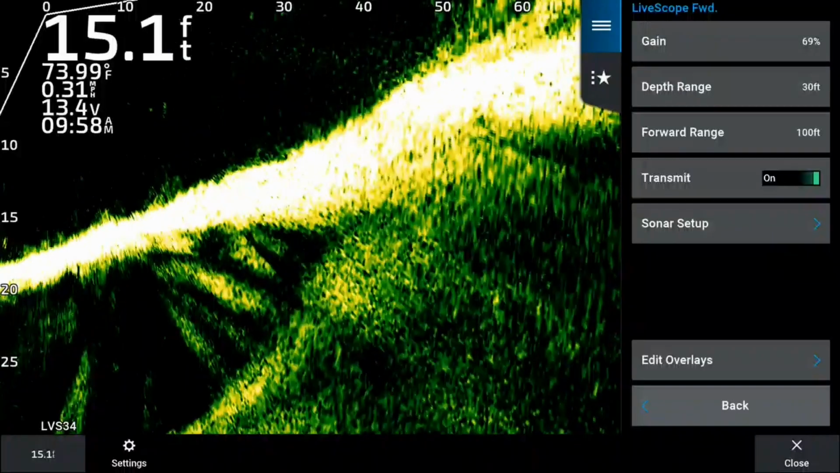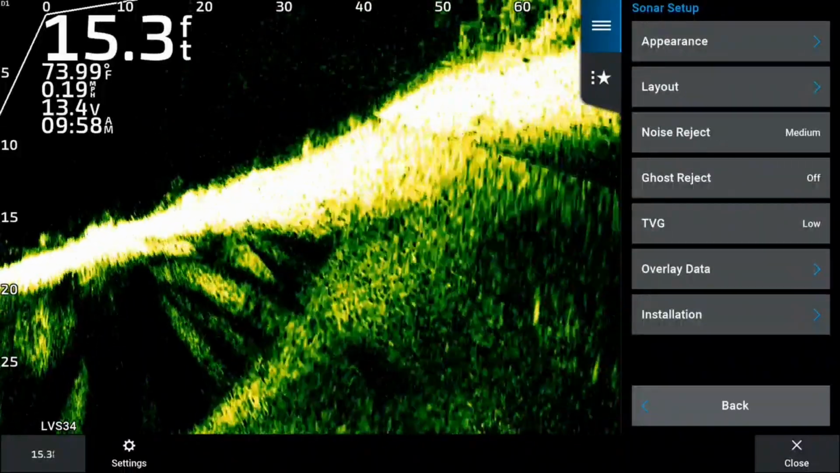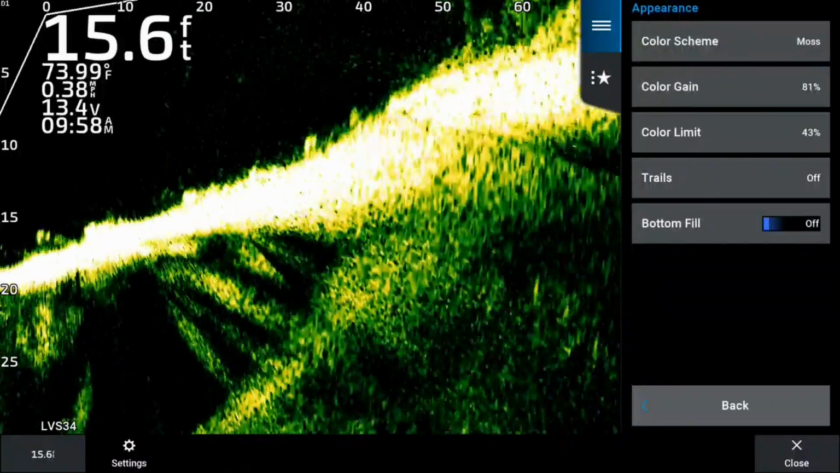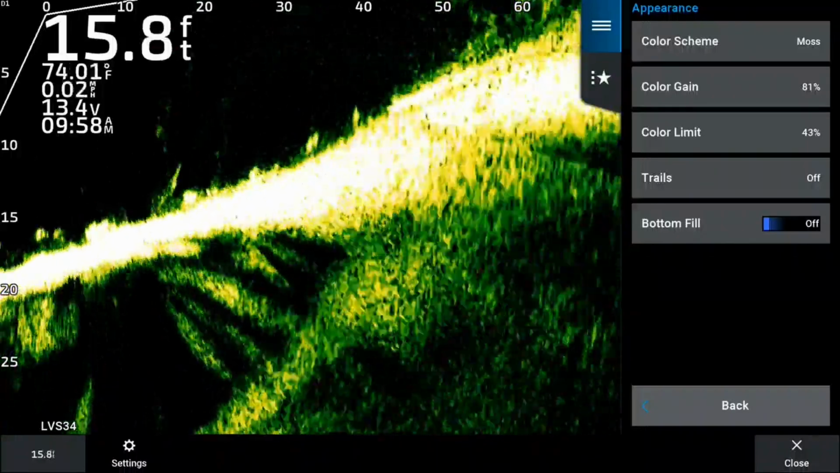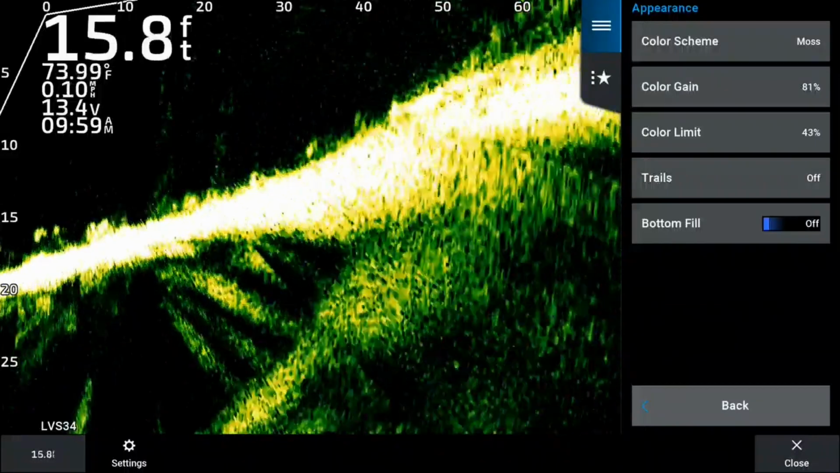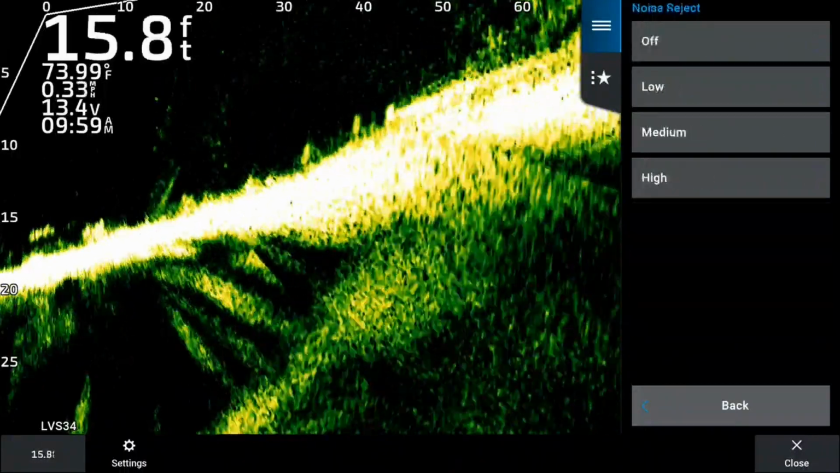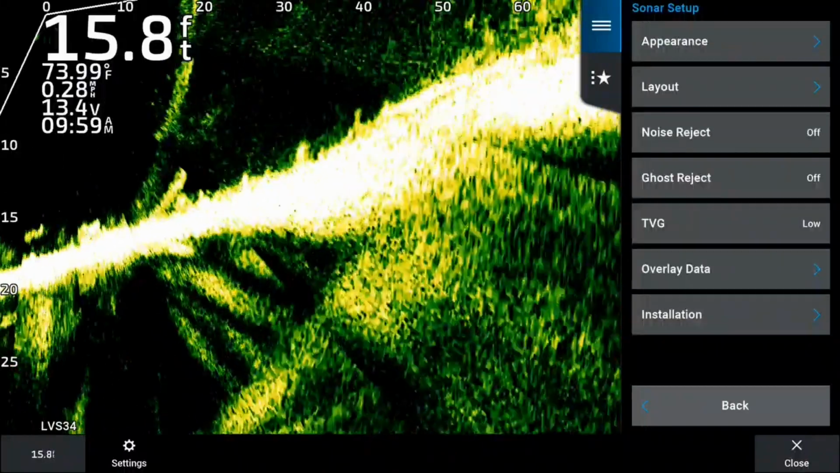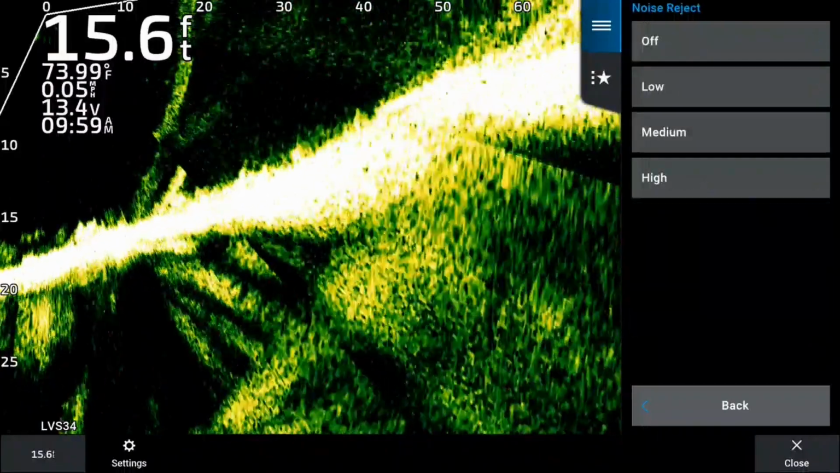Now we're going to go into the sonar setup. Noise rejection medium, color scheme. I like moss, color gain 81%, color limit 43, trails I have off. Color limit you could go 0 to no more than 50. Otherwise you start getting into black and white pictures. Noise rejection, I like to keep that either low or off. Ghost reject off. Okay, so those are my options.